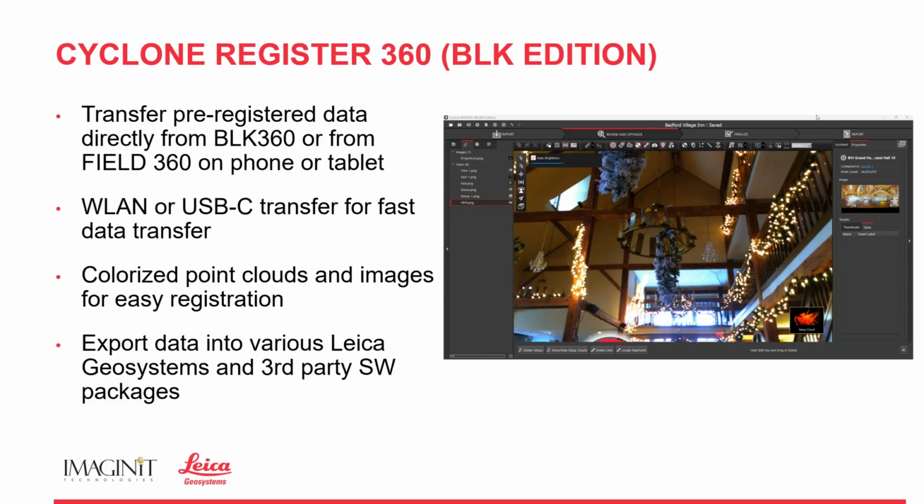Cyclone Register 360. This will be the desktop software that I discussed a little bit earlier. All right. We can take our data from our scanner and import it into Register 360 Plus BLK edition, and we can transfer that data right in, already registered, from the phone or from our tablet or directly from the device itself using Wi-Fi or USB-C. This is going to colorize our point clouds, bring in our picture data, and bring in any tag data that we have.